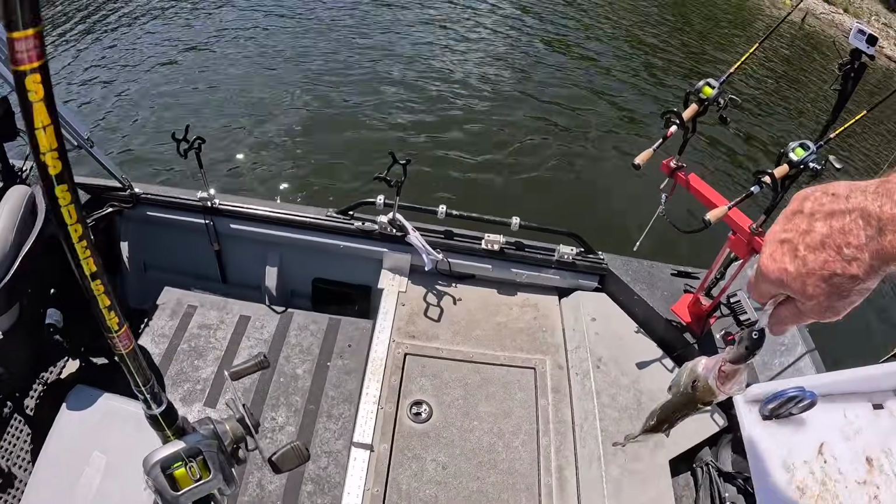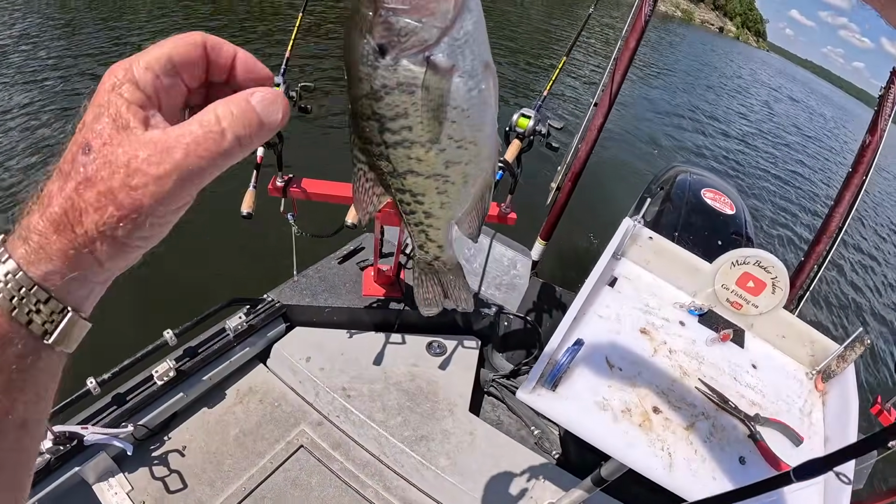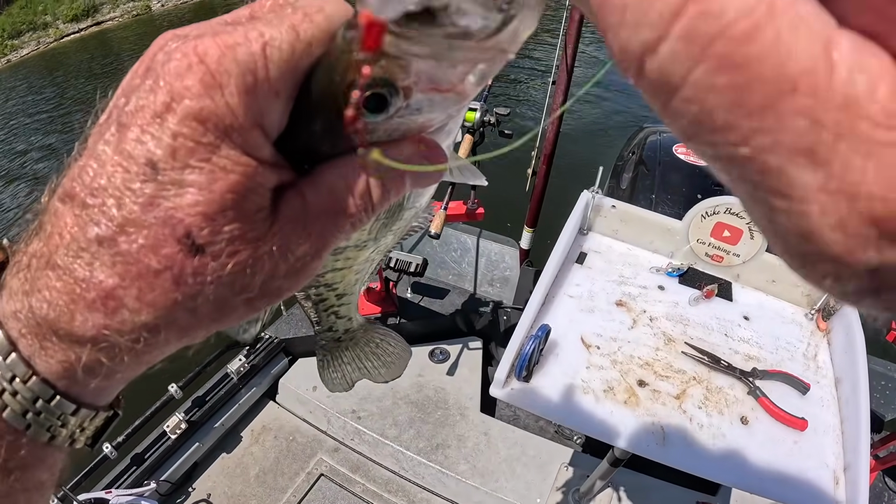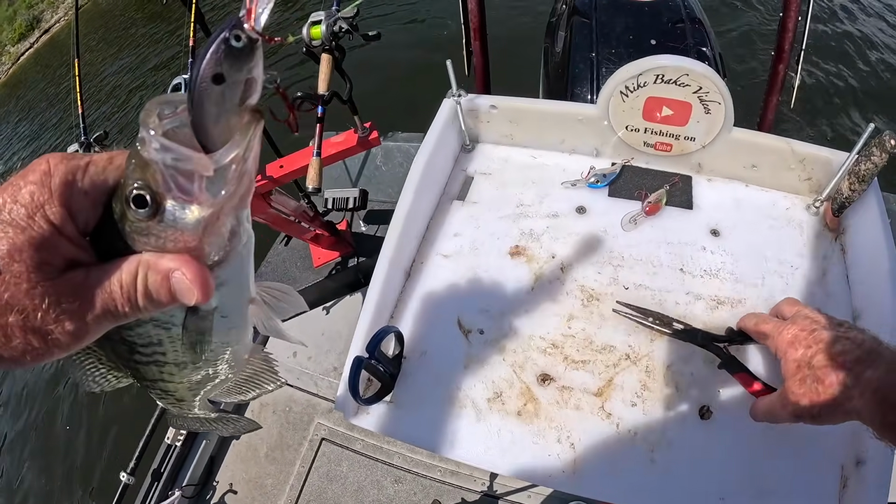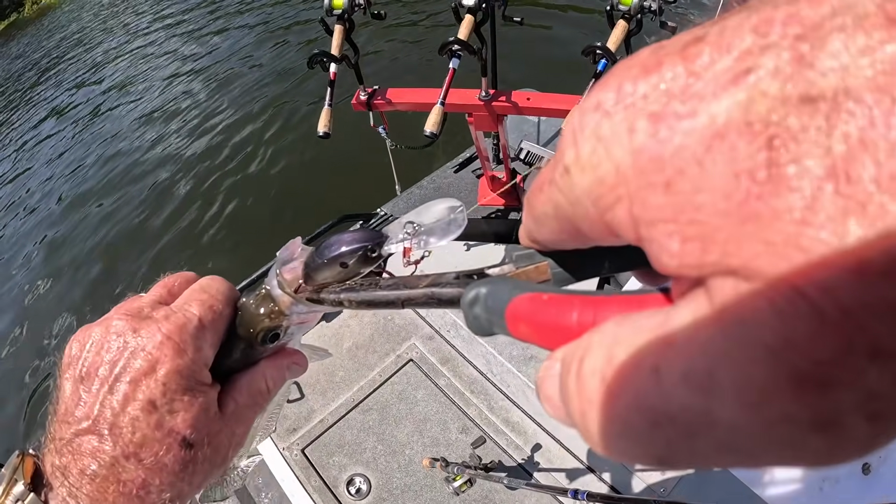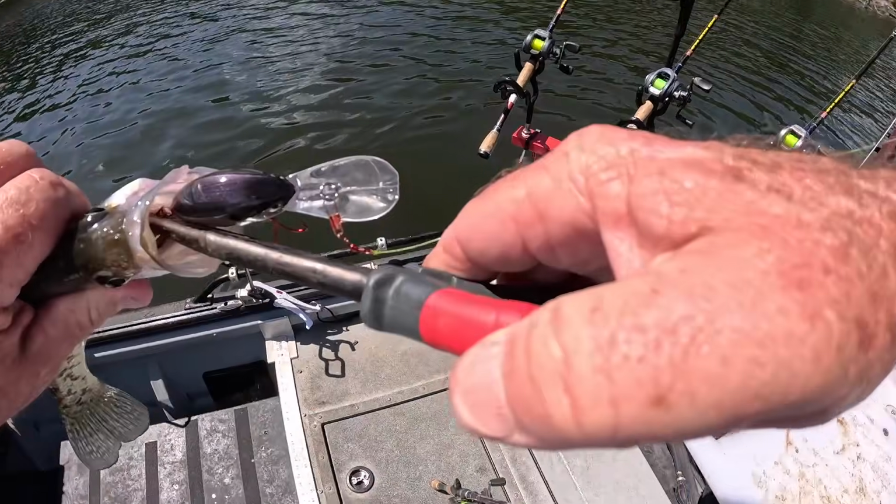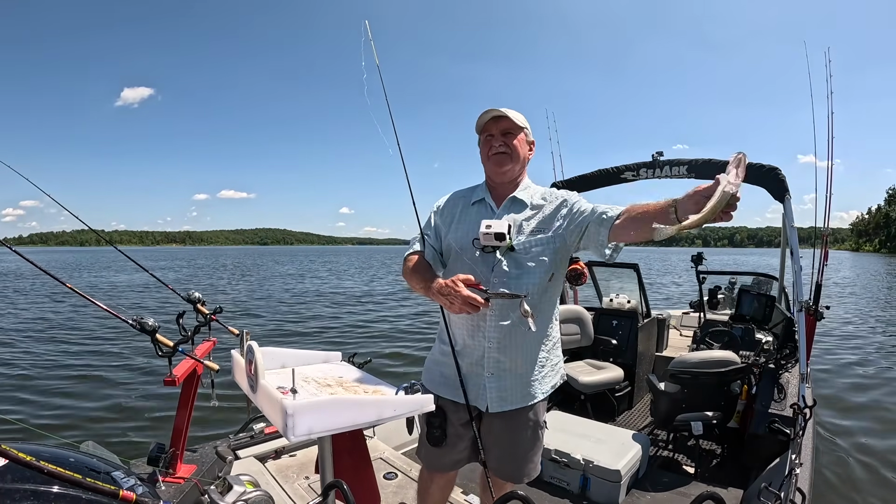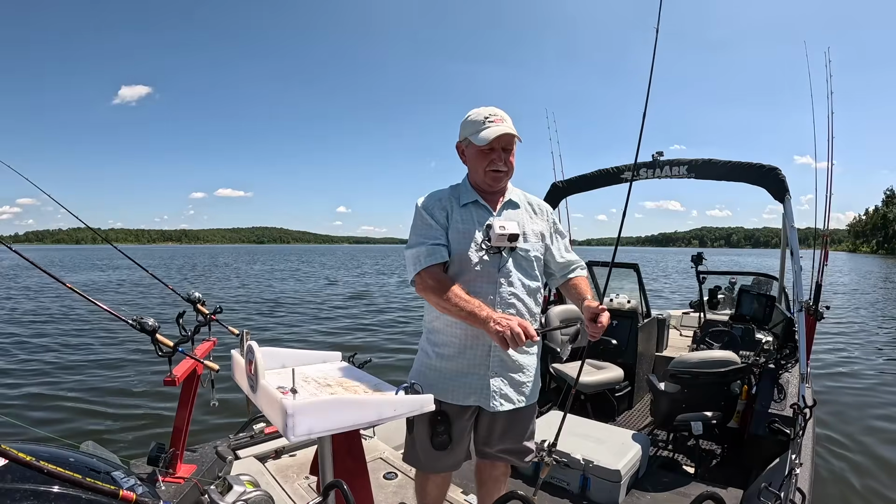Crappie fish. That's on the old Tennessee shad color. Got it in the tongue. Don't have a sore tongue. Yep. Crappie fish.